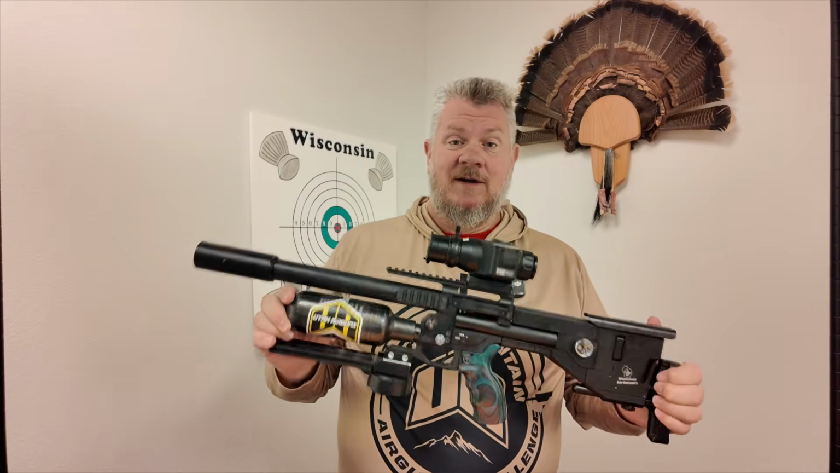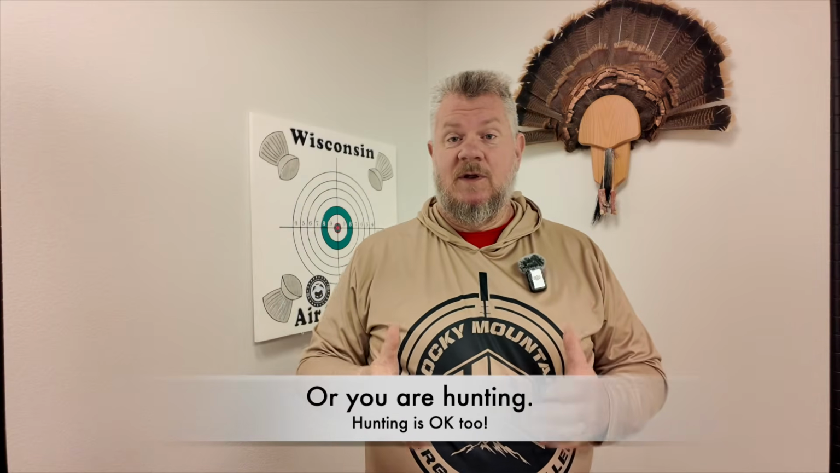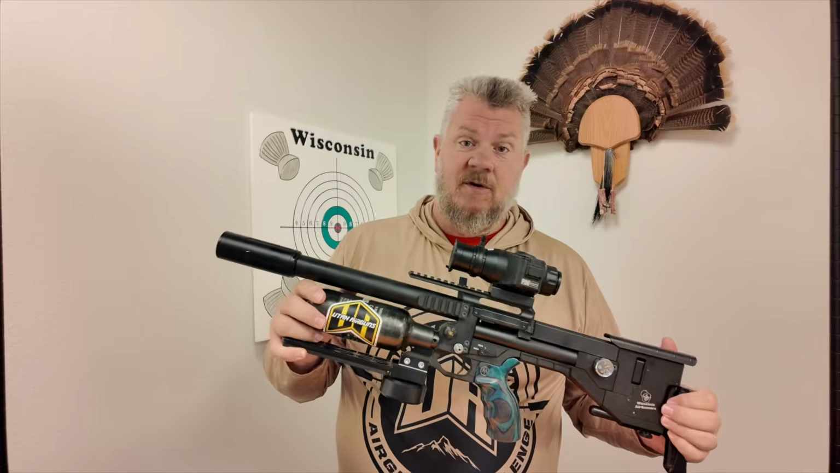Honestly, there's really no reason to have a thermal mounted on an air gun unless you're doing some kind of pest control. And if you have to do pest control in suburban or rural adjacent to suburban places, this has been great.